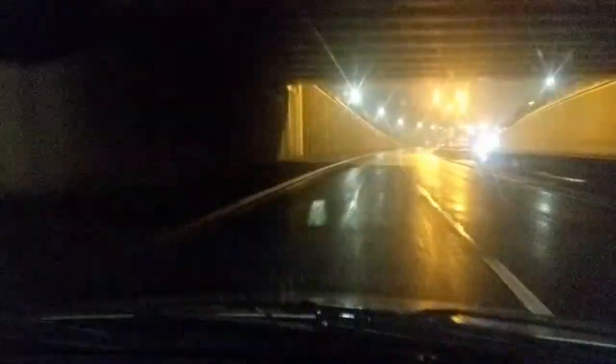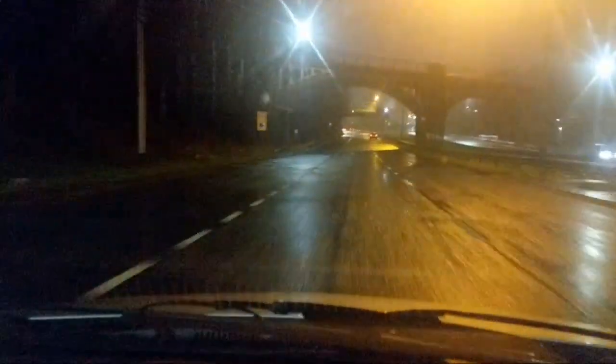Right, so yeah, that's normally where we go up, and we go through Bolton town centre. But we're not doing that today. We're going to go down here. I don't know why the camera doesn't like this. And now we're at the end of the road. Town centre, we don't want the town centre, thank you very much.